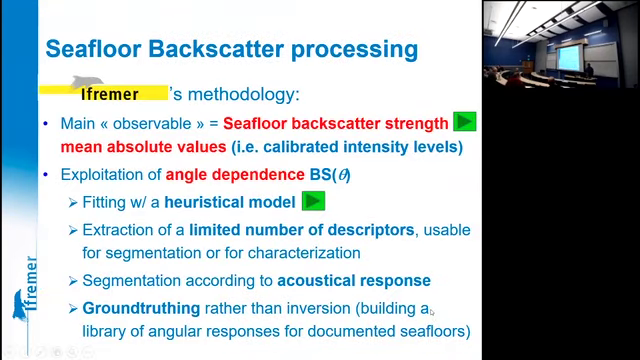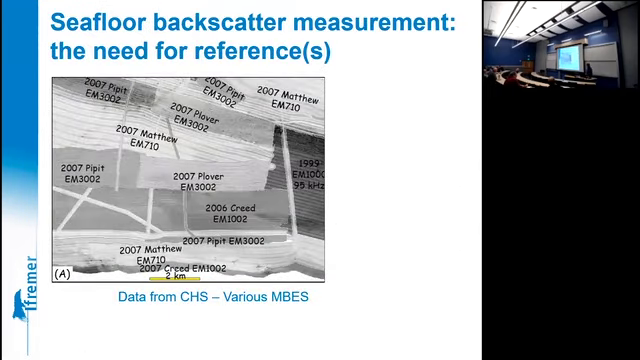Okay, that's for the fundamentals of our approach. This is to illustrate the urgent need for references.